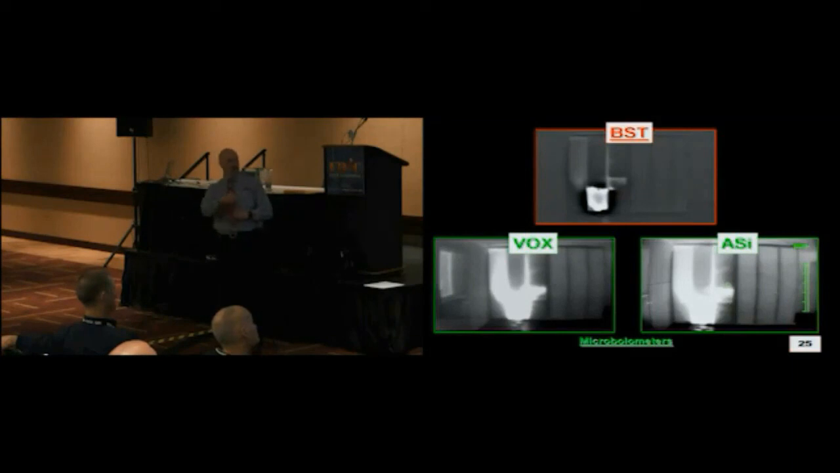Microbolometers are relatively close, but the BST doesn't quite look the same, right? So once again, when I see this, is this a hot water heater on the other side of the wall, or a hot air duct, or is this a fire condition? Here's the image. I've got to figure out what I'm looking at. Once again, if I was used to seeing this and now I'm seeing this, can I make that transition?